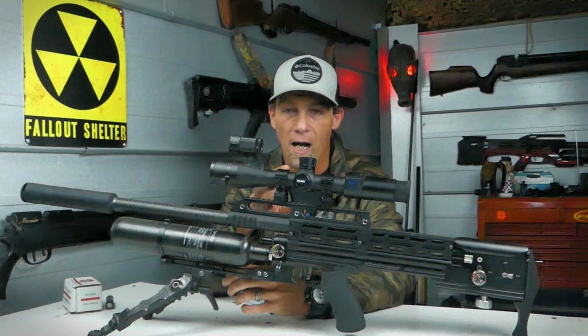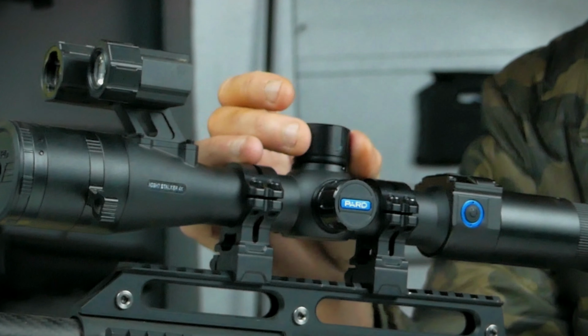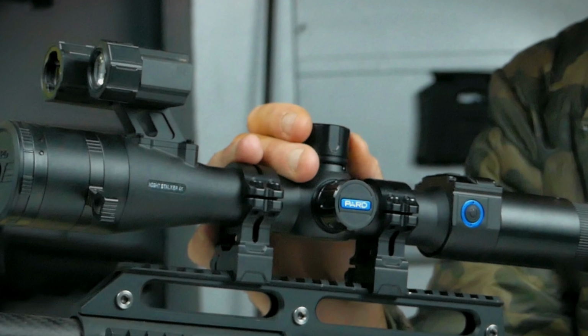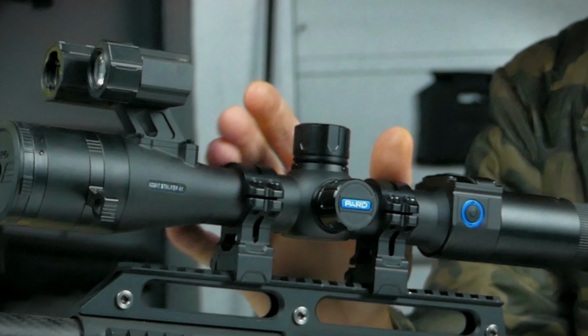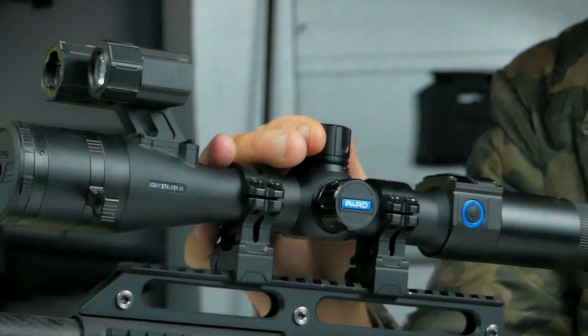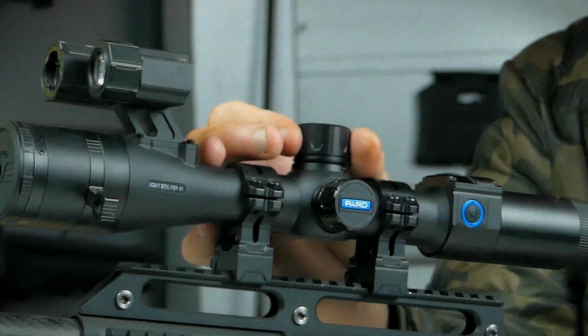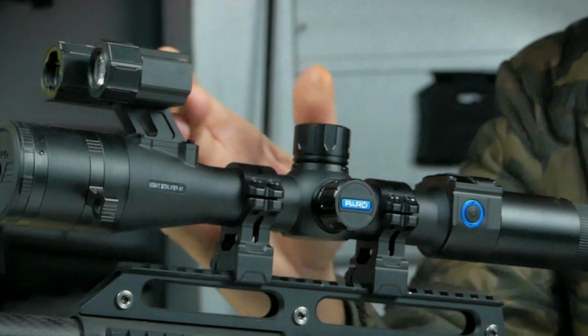I like the fact that you can pretty much control everything with this top button here. This is actually how you're going to navigate through your menu. You can long press that, and you're going to use this to control that. And when the unit is in use, this is going to be for your magnification. Very easy, very smooth, and you can double tap that. That's going to open up your PIP screen.